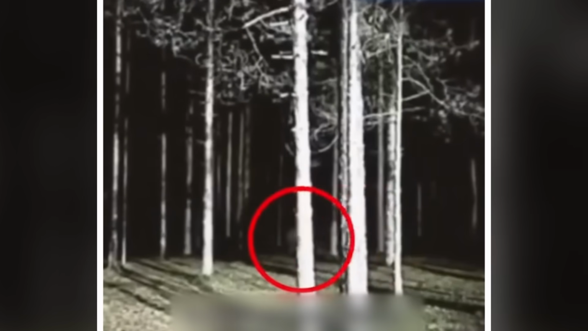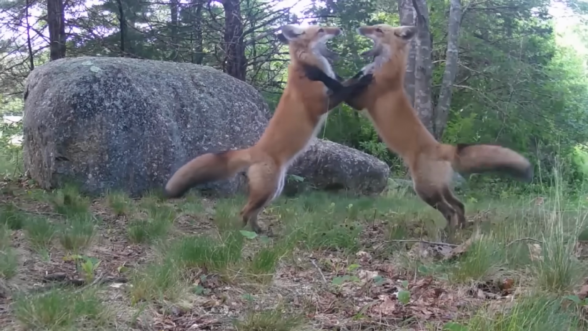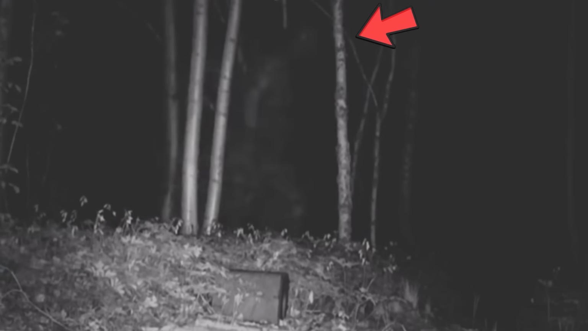From skinwalkers crawling in the woods and foxes fighting over dominance, to a pair of glowing eyes and strangely behaving deer, here is an uncanny compilation of trail cam footage.